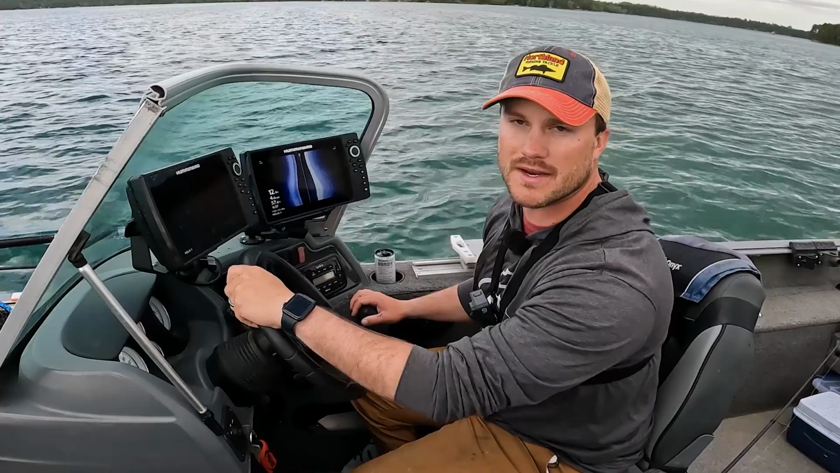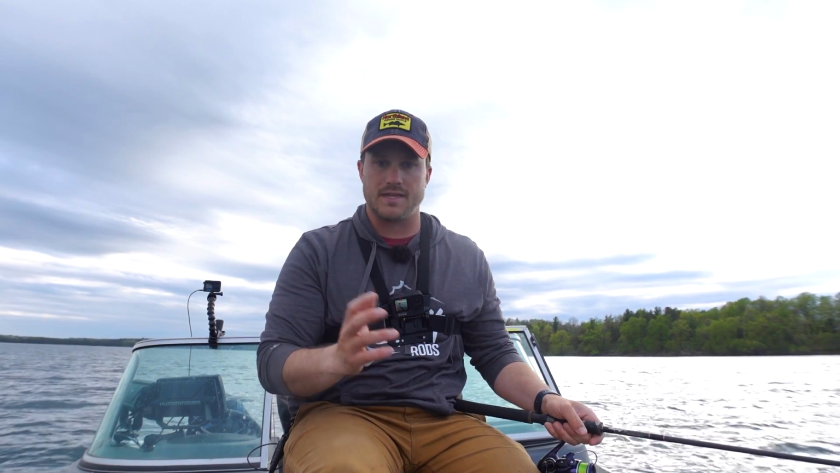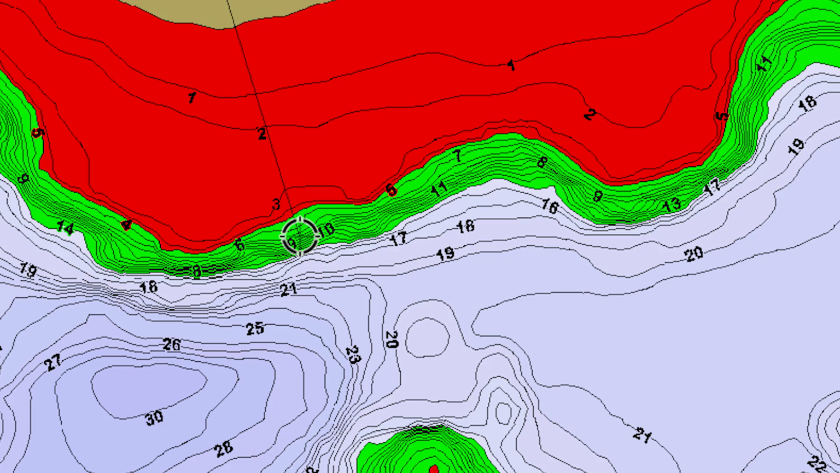So now we're gonna cruise up and head to the next spot. All right, new spot, new shoreline. I got the shallow water off to my left here, and so I'm actually just going to be working along the deeper side of it.